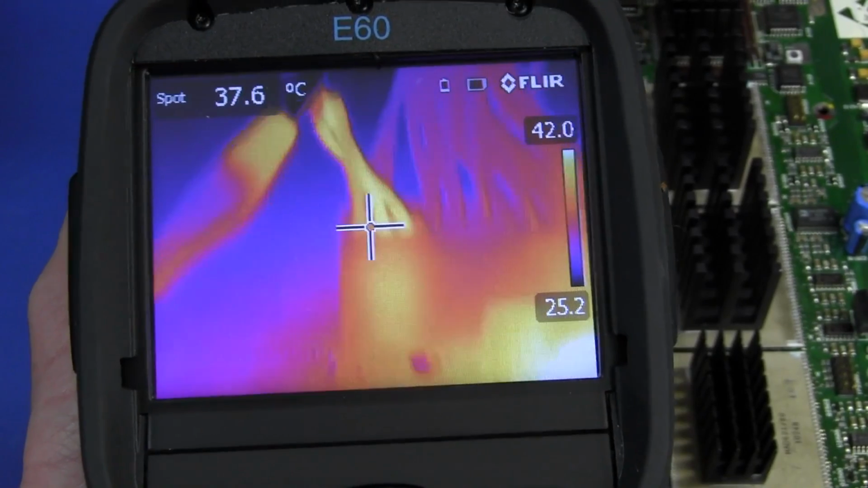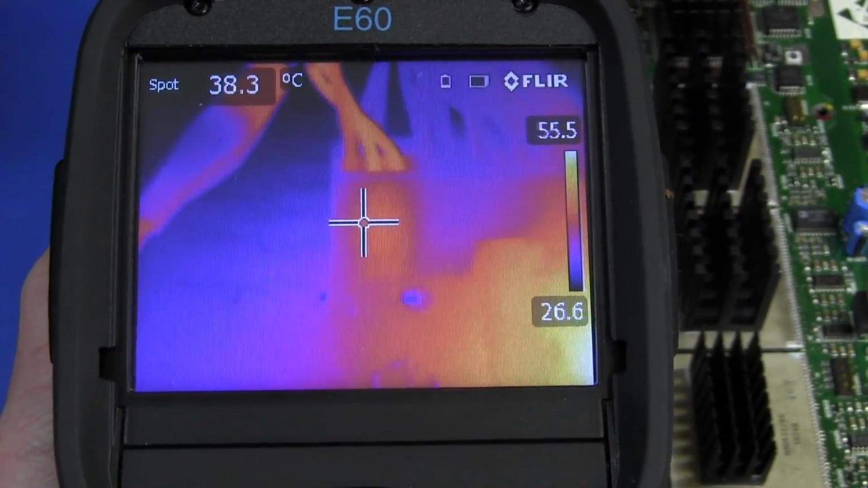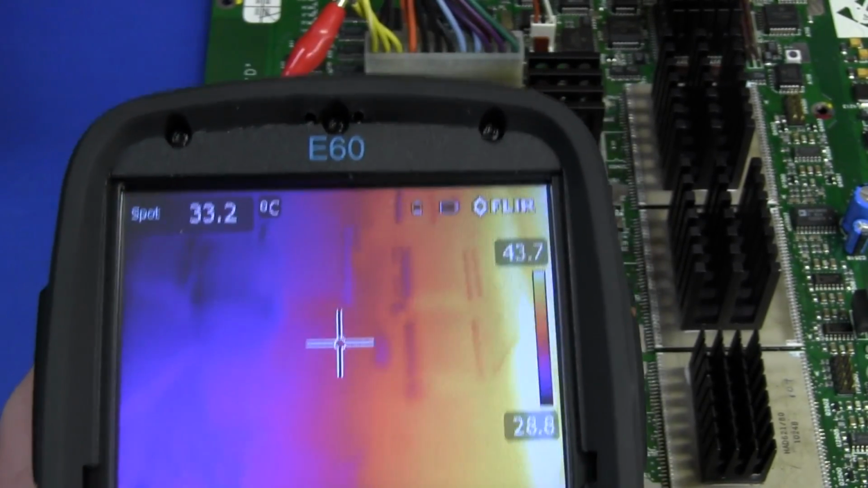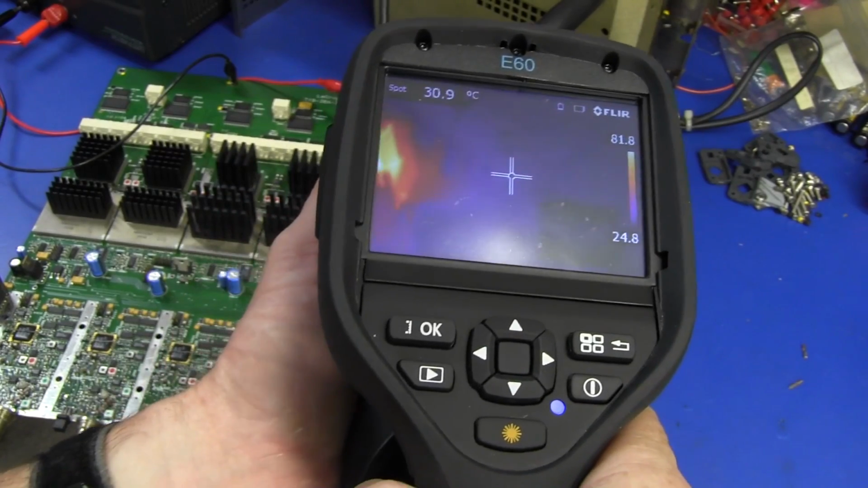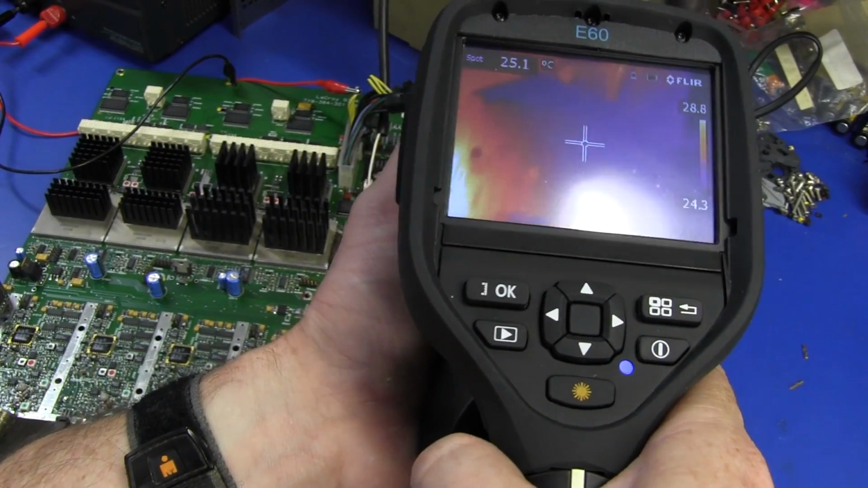There you go. So it is not the mounting hole, which a lot of people thought. In fact, the short doesn't seem to be anywhere else on this board. I can't see it. I can't see any other hotspots around the board here.